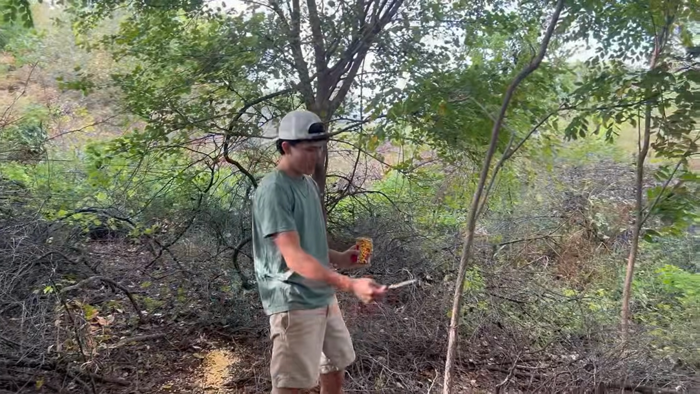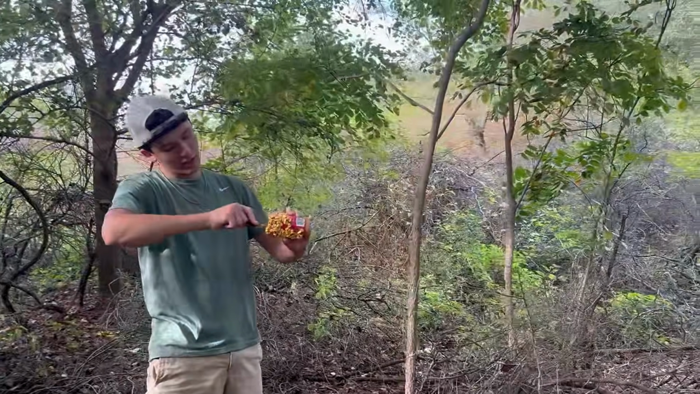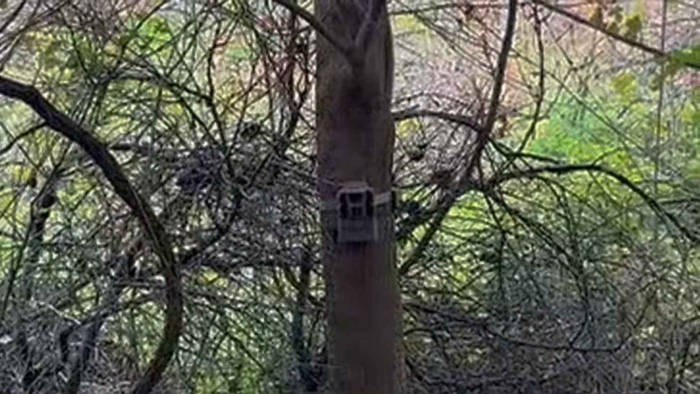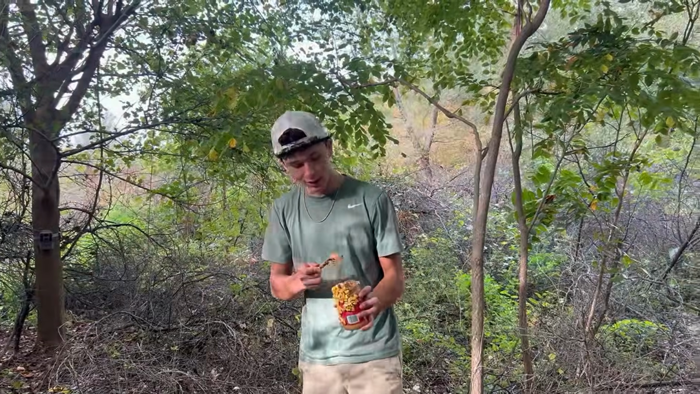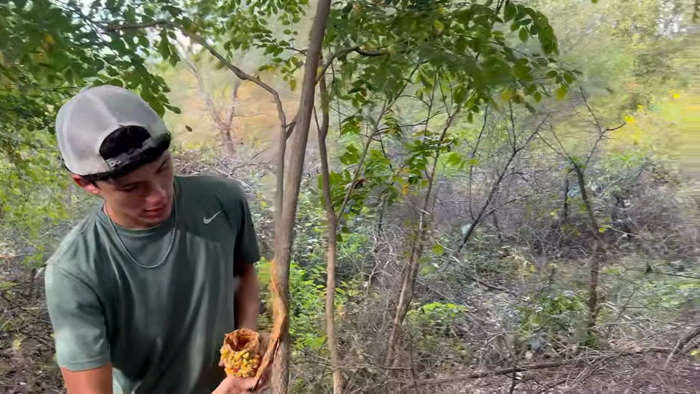Okay, now back over here. I think I'm gonna put it on this tree, kind of slap some on this tree. That way it's right in the trail camera view. So if there's a deer or something over here tugging at this tree, it'll be a pretty good angle of vision.